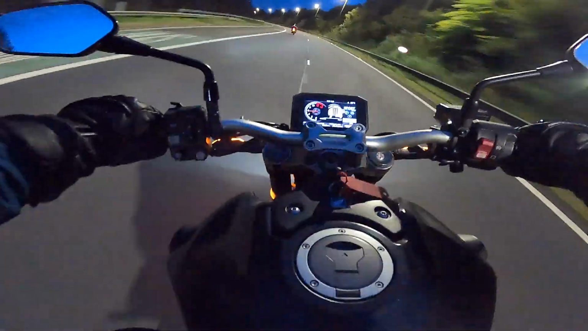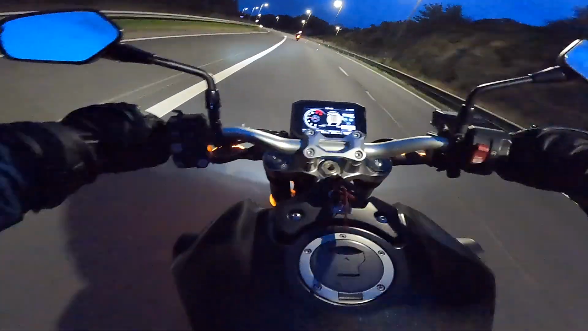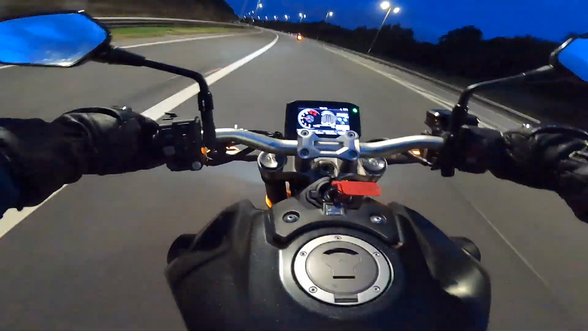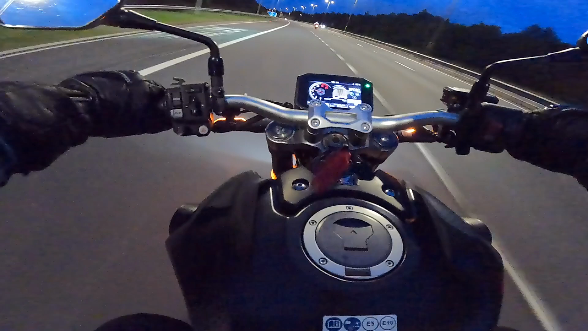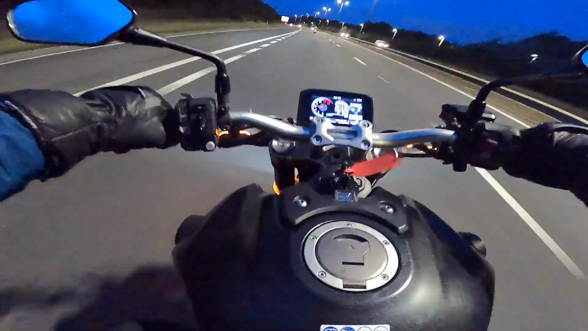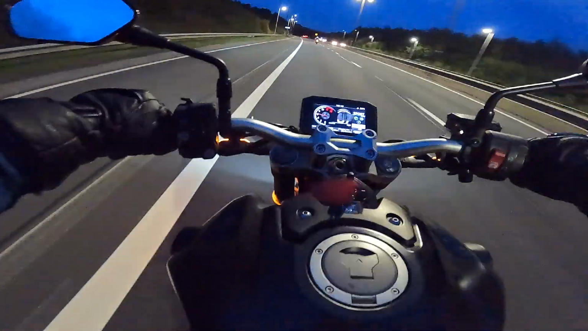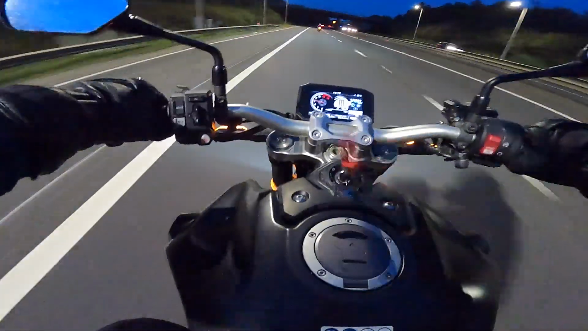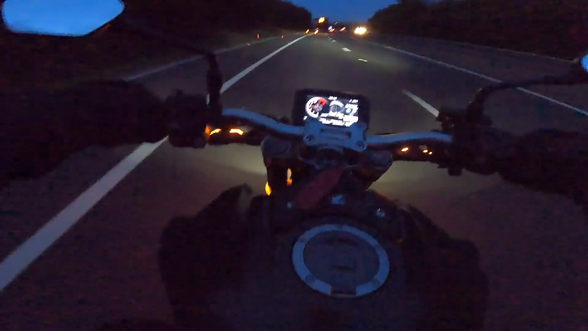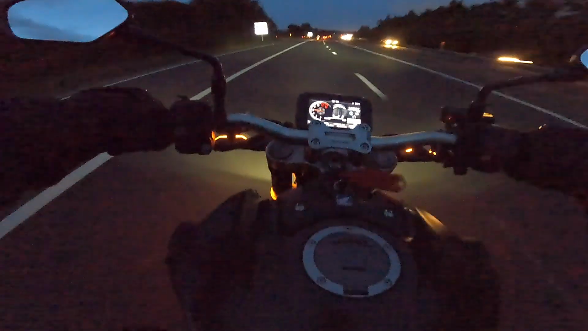Staying at that constant high speed, you're so much more of a victim to the elements, to the wind, to changes in the road, to other cars passing you, to drafts from lorries or cars. That motorway riding, even though some people can go very fast on a motorway, certainly on this bike, a naked bike, is the most unnerving part of riding a motorbike. I'm not talking about going fast or anything. I'm just saying motorway speeds are just not fun on a motorbike.